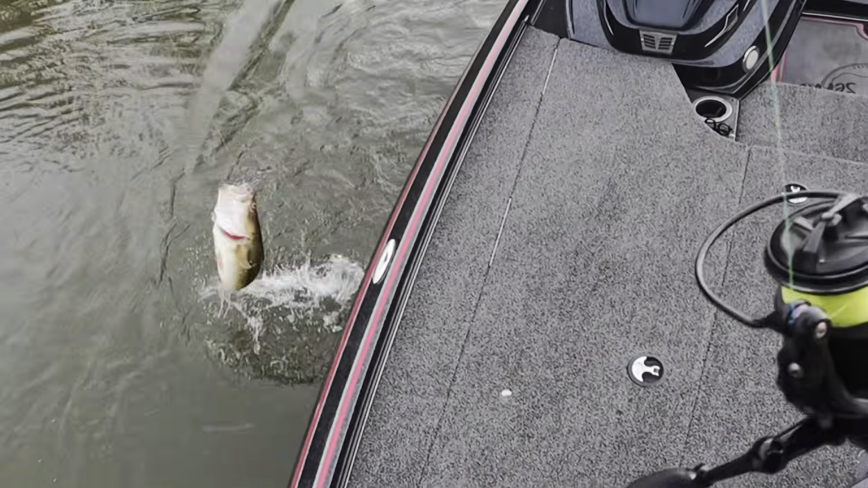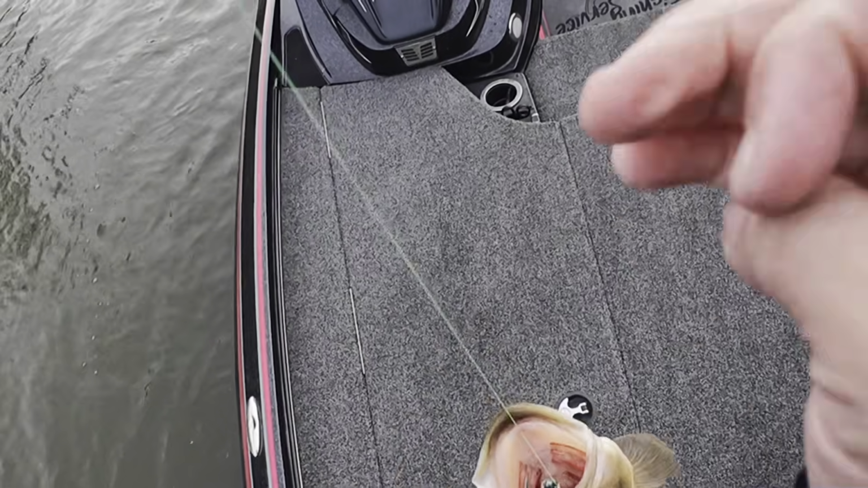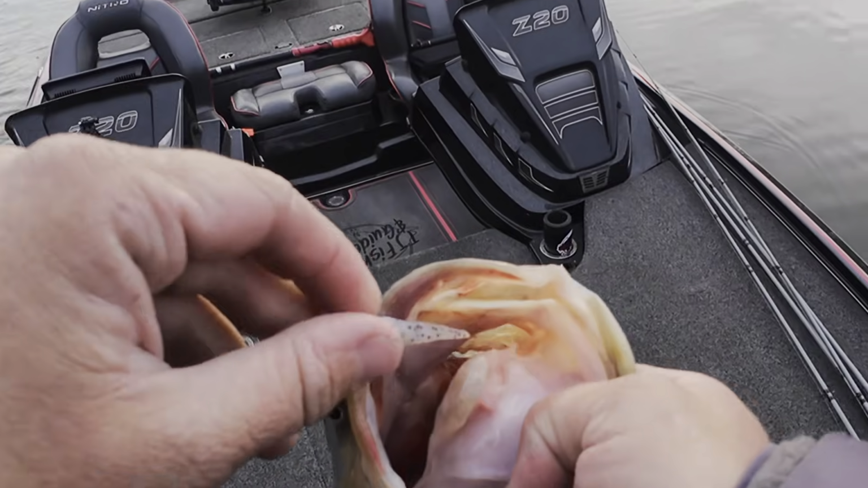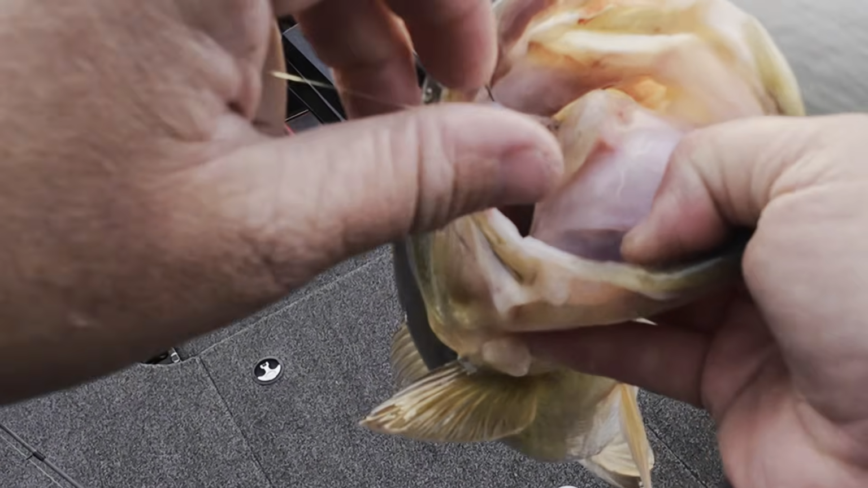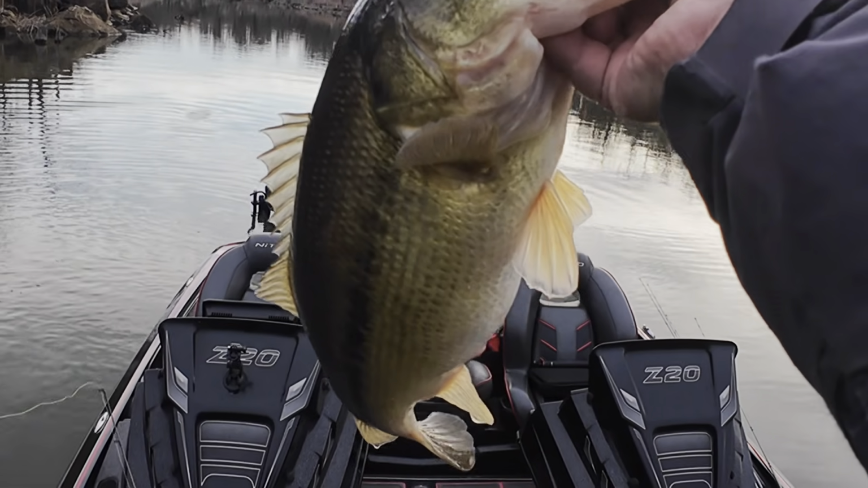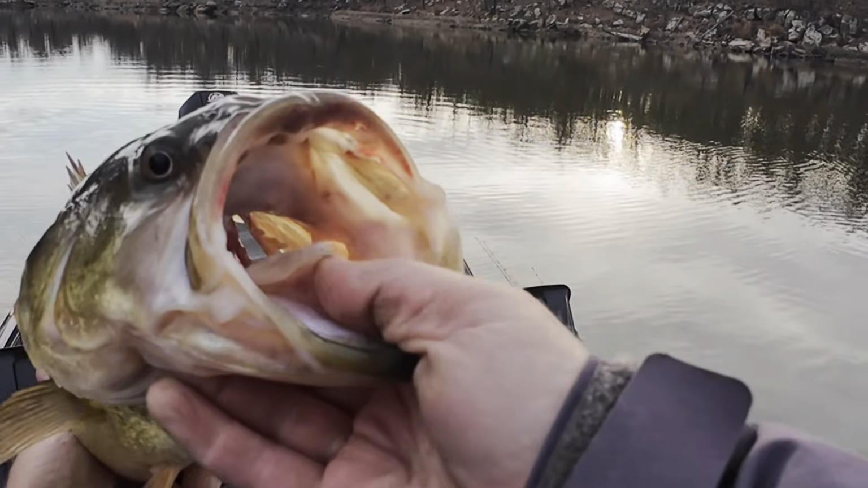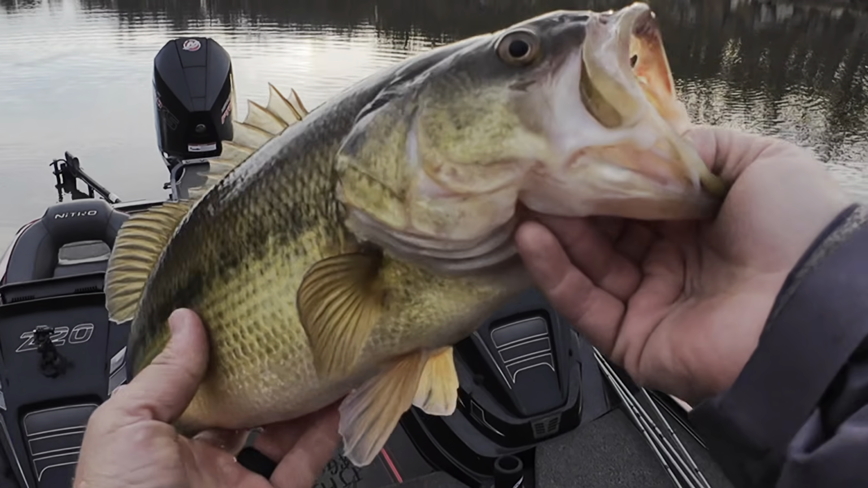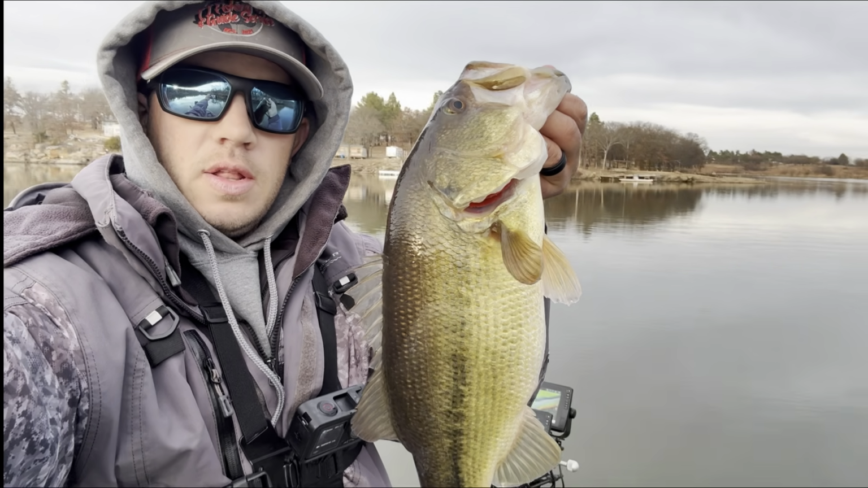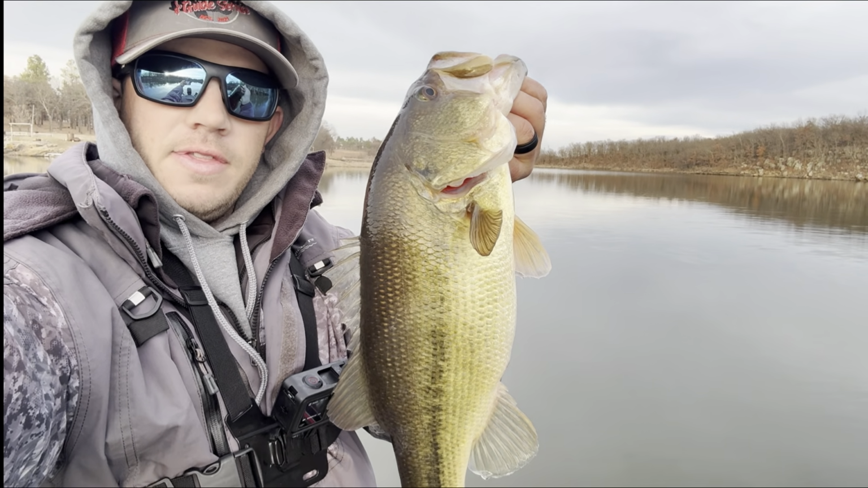Awesome. Nice bass. Boat flipped him. Look at that. That couldn't have gone any better. Check it out. That made it all worth it right there. Beautiful fish. Nice and healthy. About a 3-pounder. Look at the mouth on that. What a beautiful fish. I caught that on video as well. That couldn't have gone any more perfect.